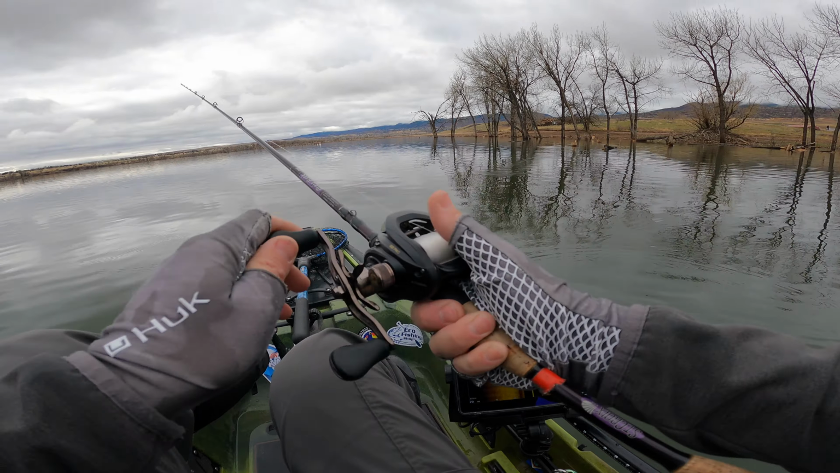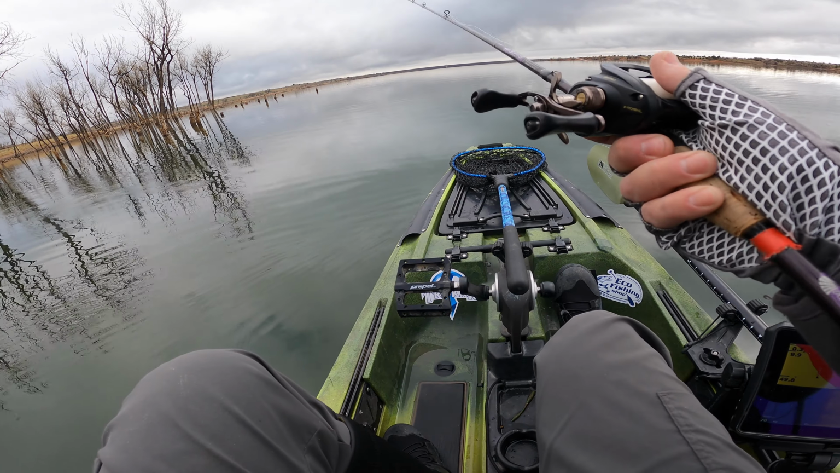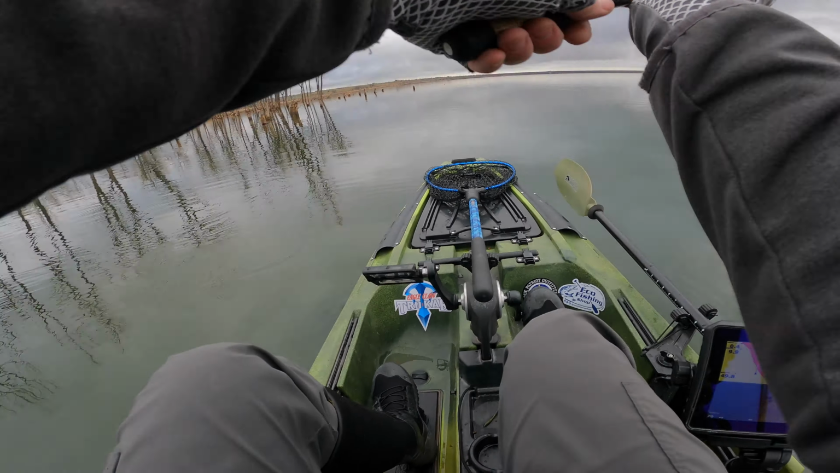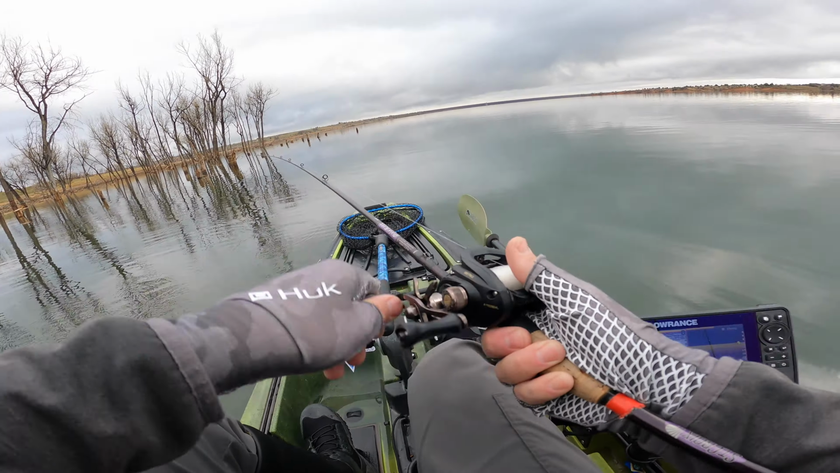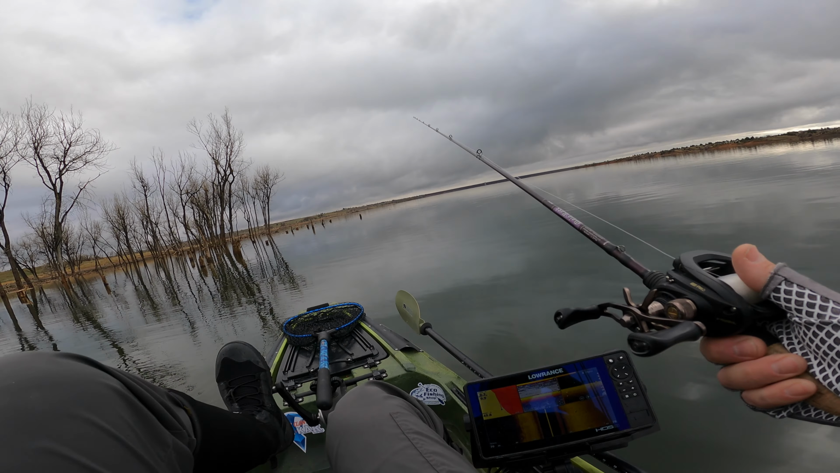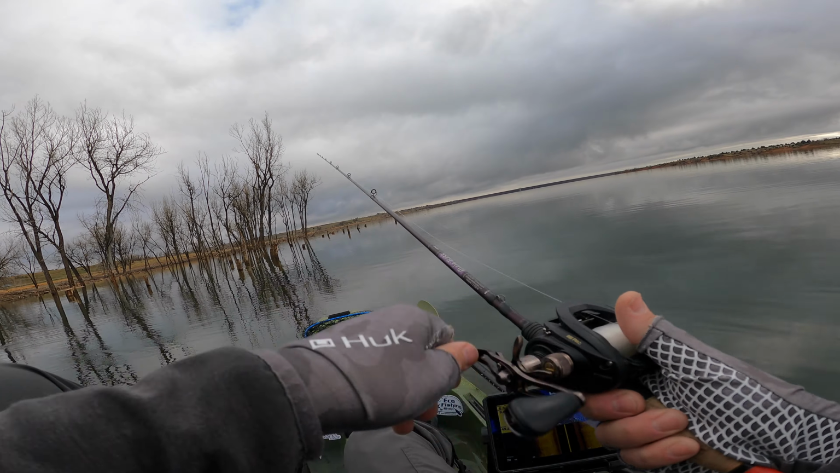Gonna throw around in this timber a little bit more, and then head out into some offshore stuff, get out of my comfort zone, you know, play around with this graph, since that's kind of the main point to come in here today, other than pre-fishing for the CKB tourney.